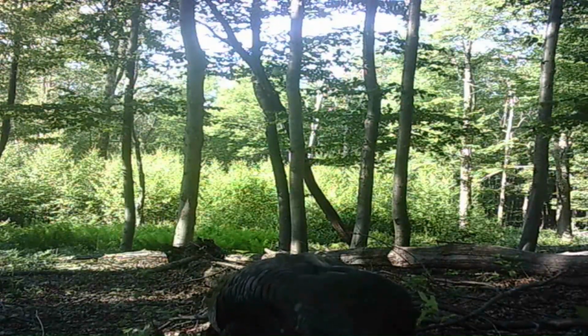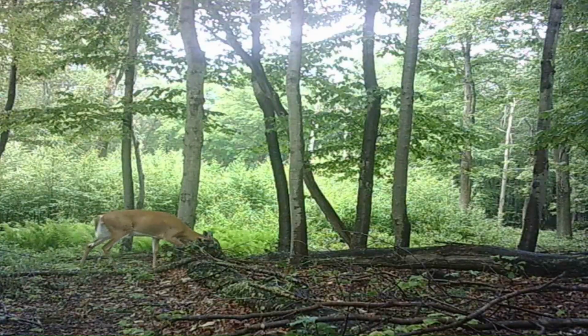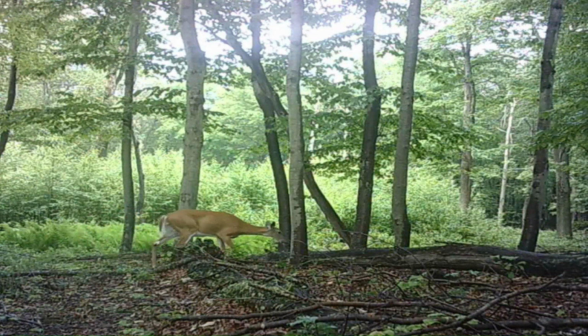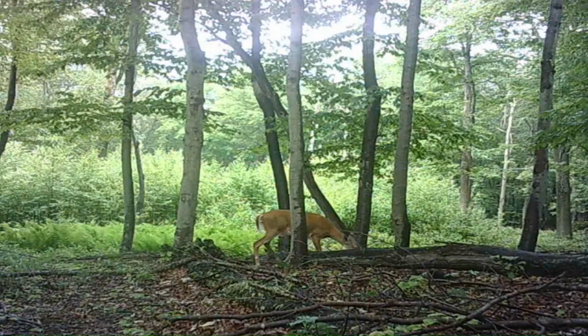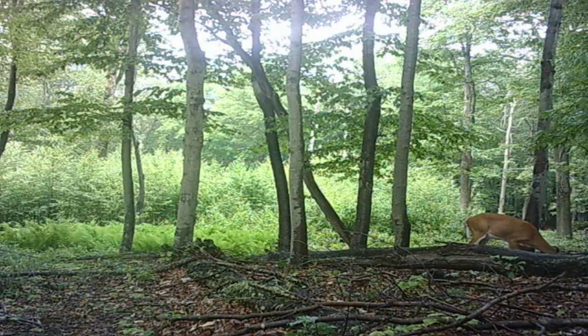And another turkey coming through. And another doe walking up through. And feeding along the way, it looks like. And another deer in there at night.